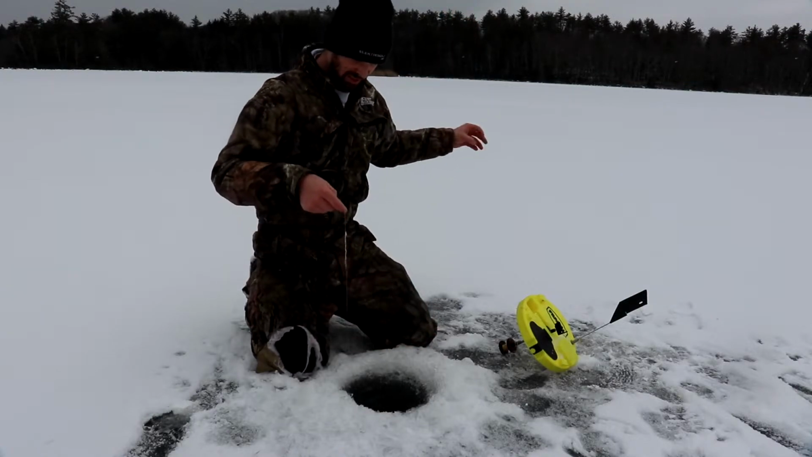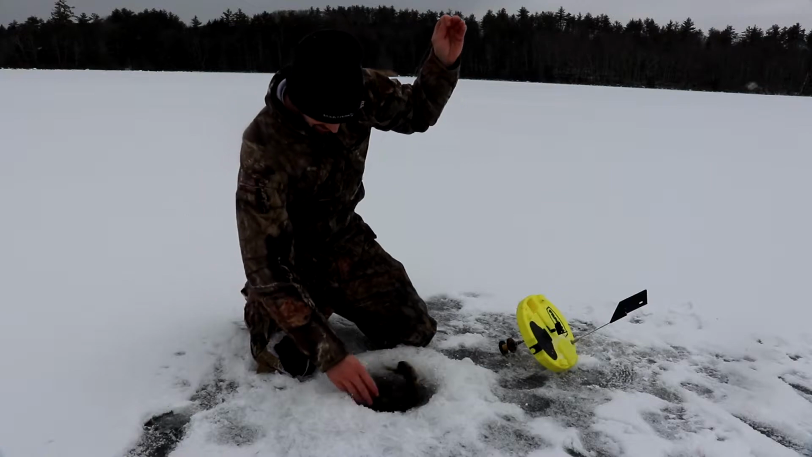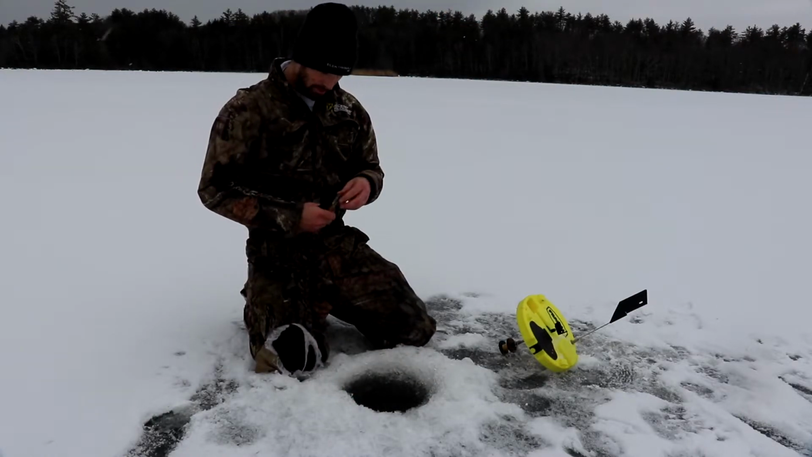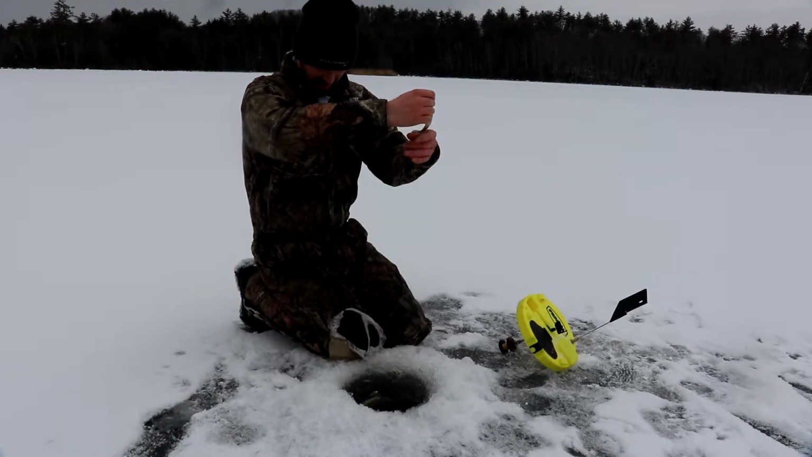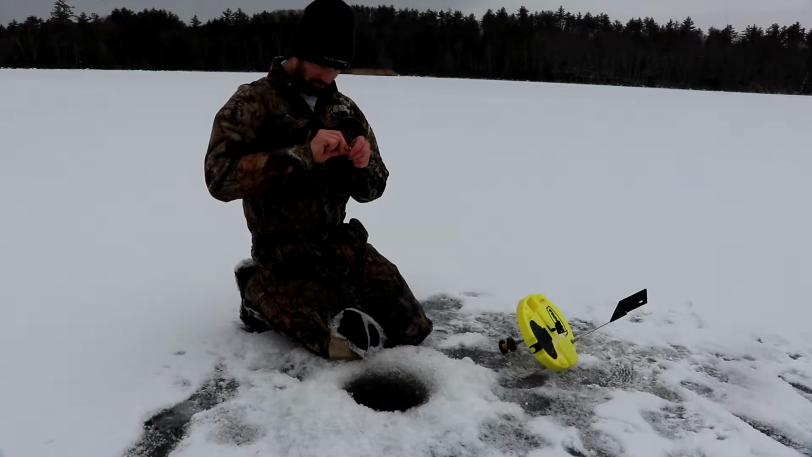Super tiny. Dang. Smallmouth, super tiny smallmouth. Super tiny pickerel. Alright. That pickerel has seen better days. But so far the day's been pretty slow. I've had 3 or 4 pickerel to show for it. That's not really unexpected, really. Pickerel are kind of a cold water fish.